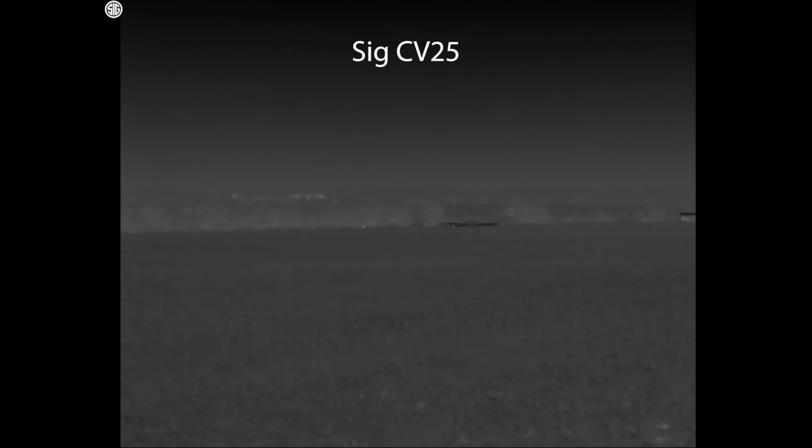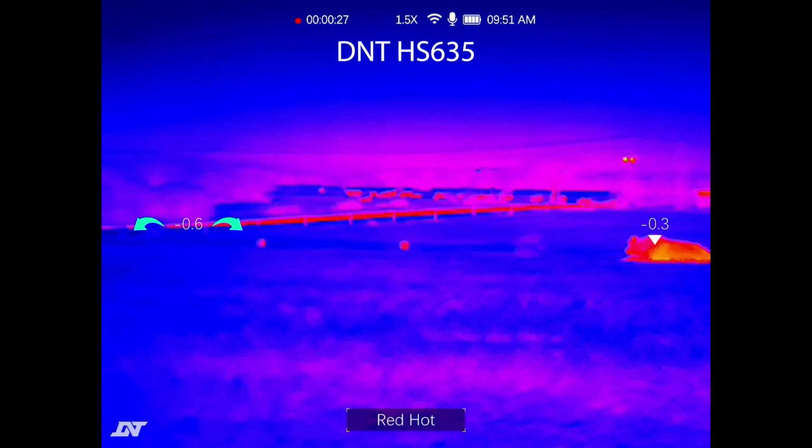So if you care a lot about what your footage looks like when you export it, that is something to consider with this CV25. Maybe a future firmware update can help with that rate of compression, because I did take notes. I did jot down my observations when doing all this so I wouldn't forget it, and those cows were very clear to me, to my eye, at 900 yards to the CV25.